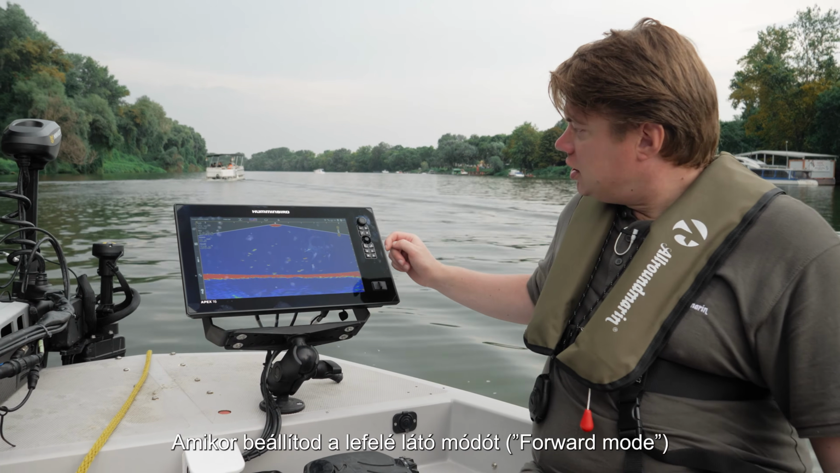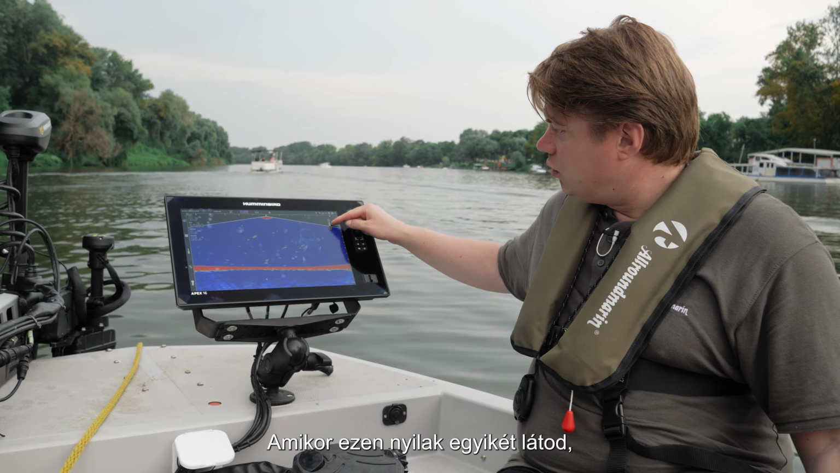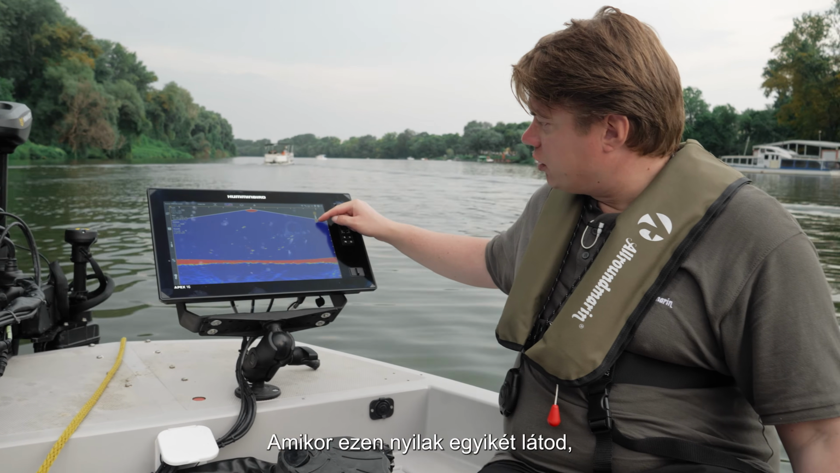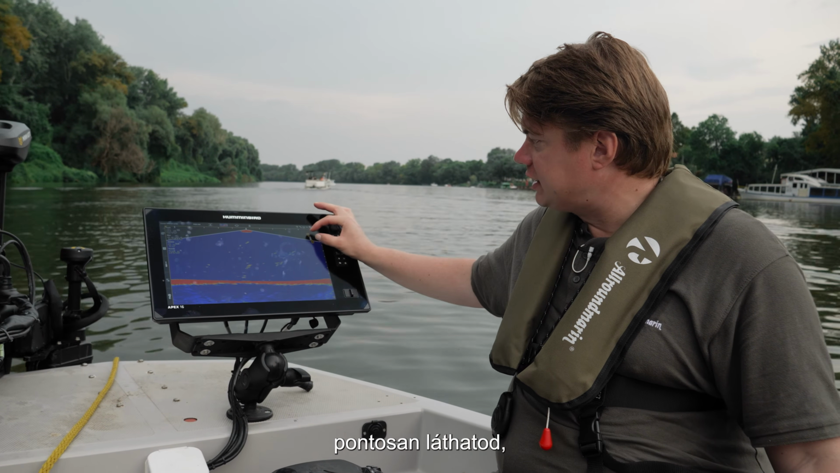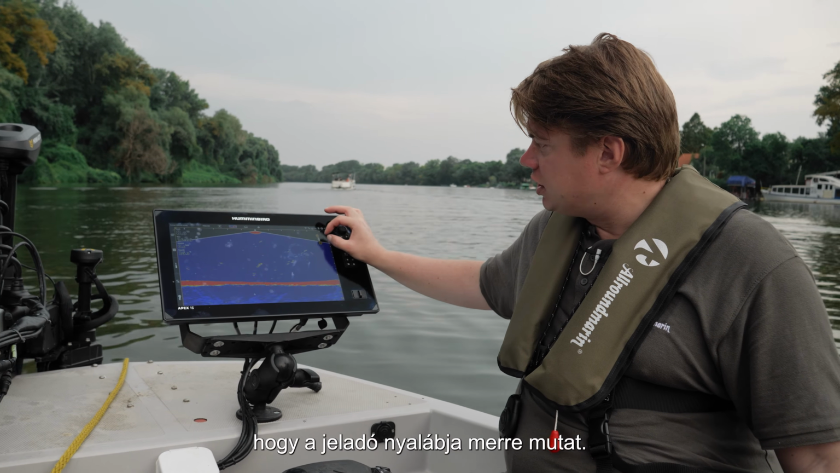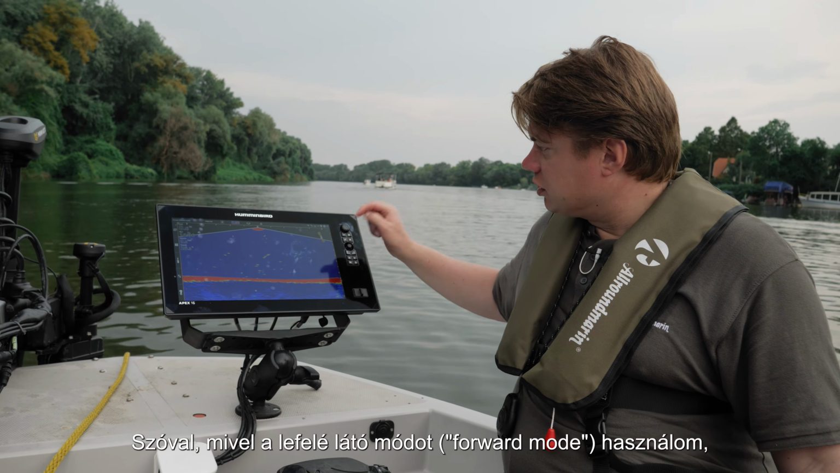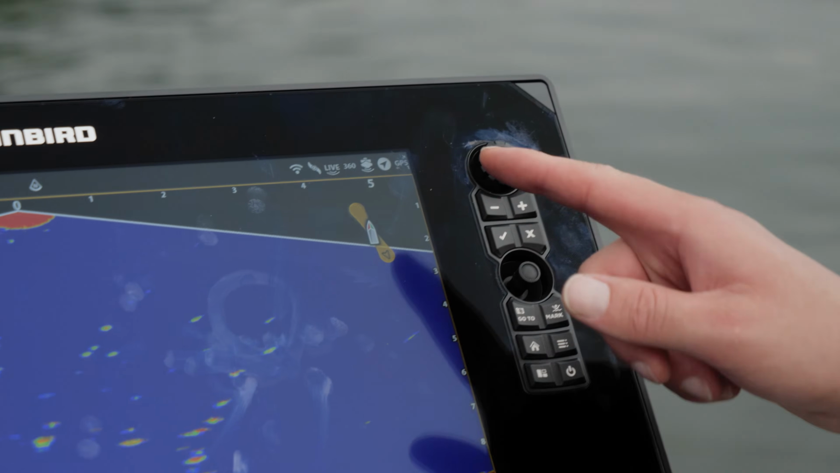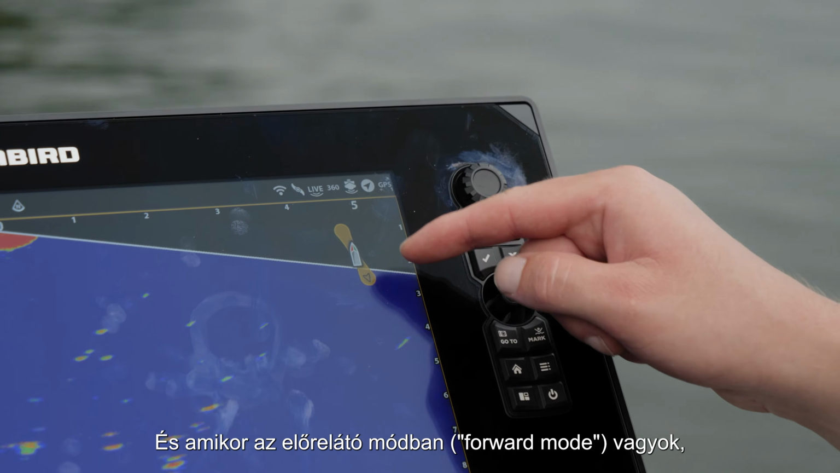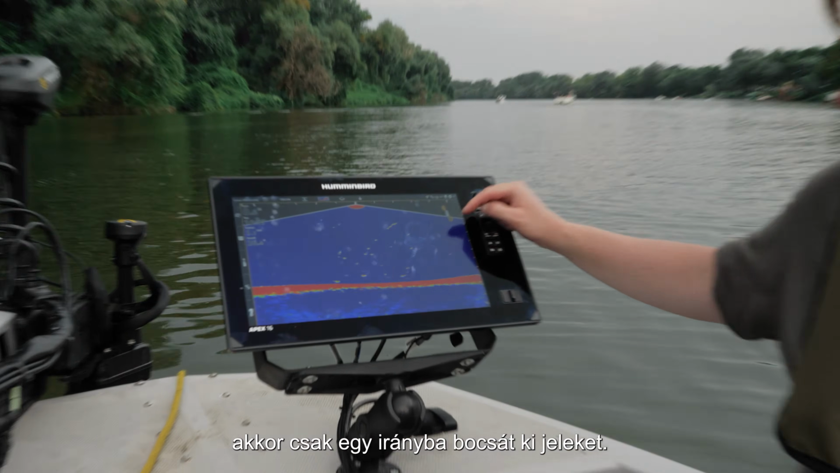When you adjust the forward mode, you would see only one of these arrows. But now I'm in down mode, you can see exactly where the transducer is pointing its beam. Because I'm in down mode, it looks to the front and the back. And when I'm in forward mode, for example, it's looking only in one direction.